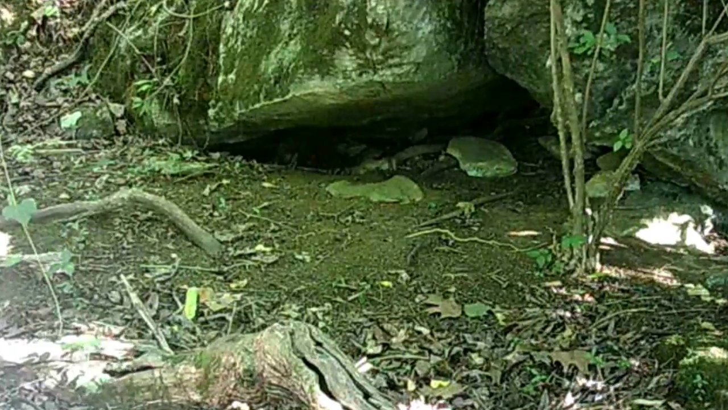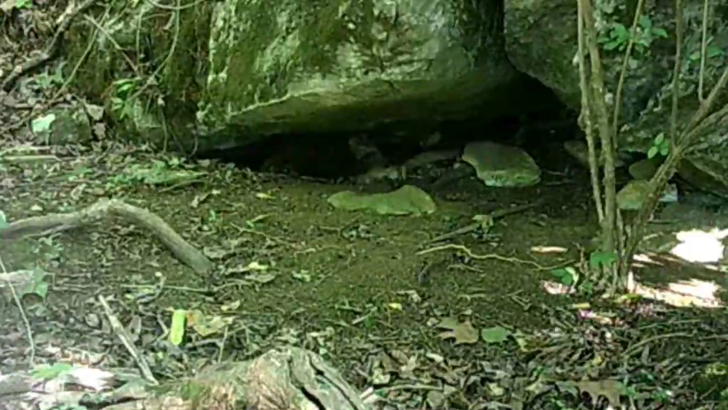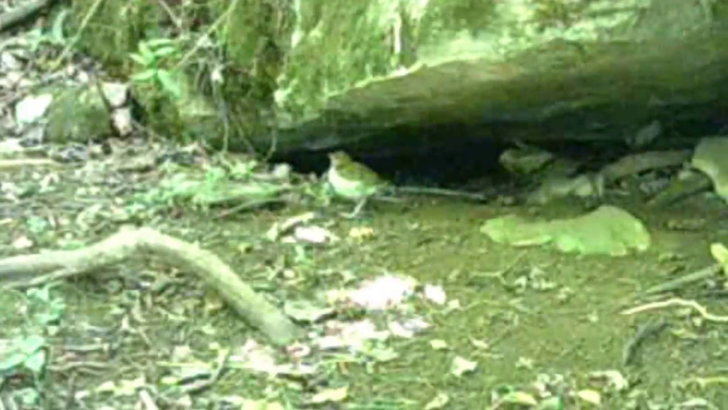Old Mr. Groundhog, he ain't even gonna try it today. He's going back to the house. And of course, there's a little mating pair of thrushes at the rock. I hope they do good. And they get hot too. They're under the shade there of the rock.